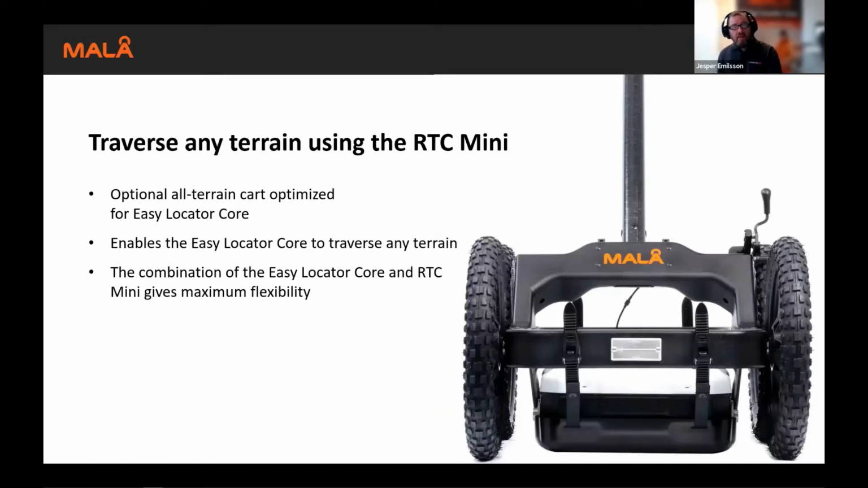We have made a completely new rough terrain cart. Those of you who have seen the old one know that it has been a very appreciated cart for traversing rougher terrains. This is a smaller version of the same fundamental idea. It looks similar, but there are lots of changes with the RTC Mini. I thought the old one was ugly, but this new one is beautiful. So you will have to have a look at it. I think we have another slide with some details of what has been improved.